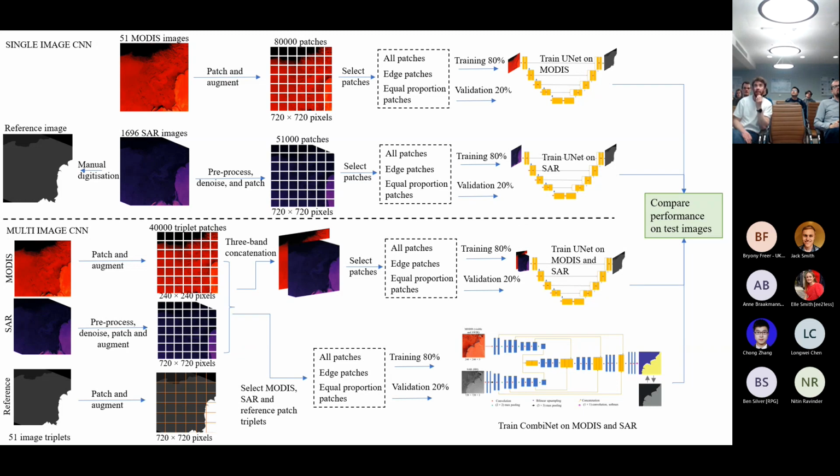And so I made 3 types of image lists. All patches was where every single patch was included. Edge patch was where only the edge patches were included, and equal proportion patches was where there was an equal number of all ice, all water, and edge patches. So concretely, there are 3 times the amount of equal proportion patches to edge patches, if you follow.